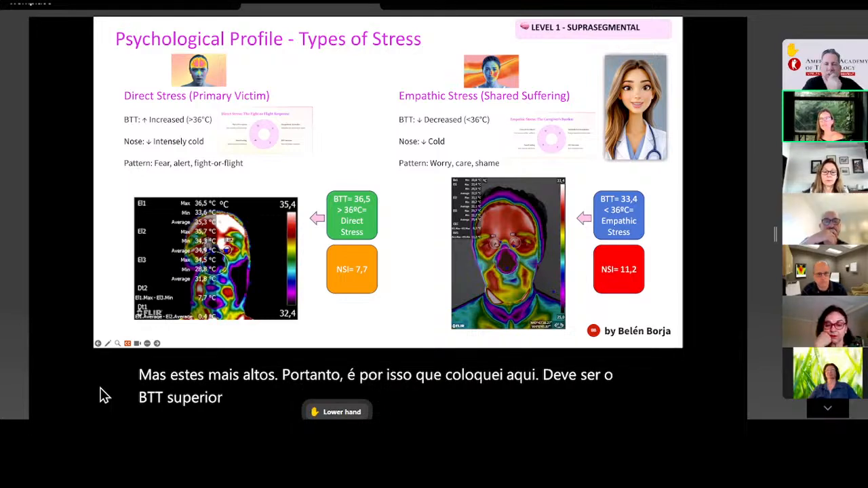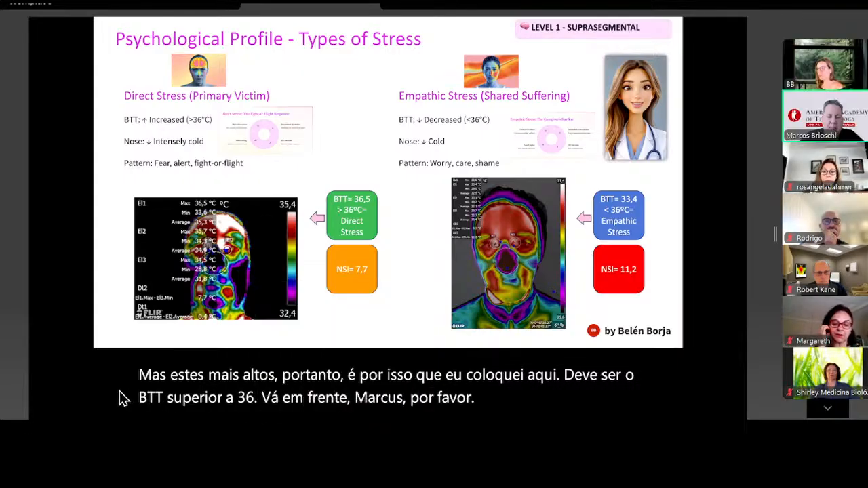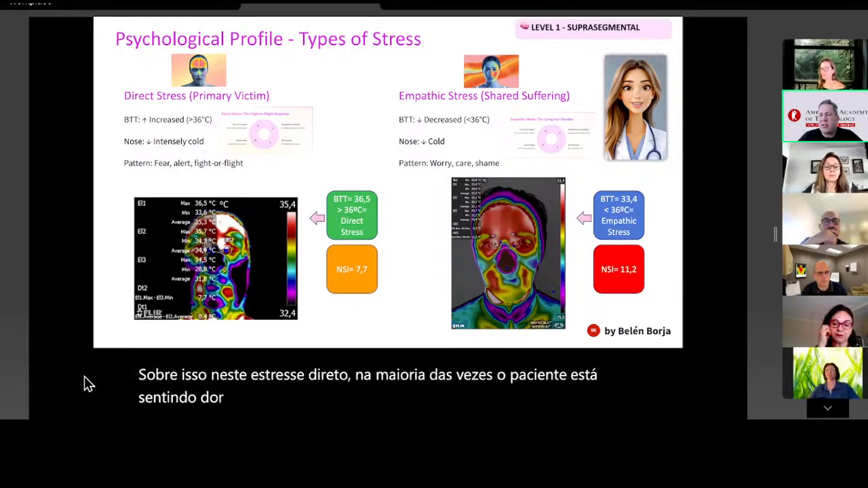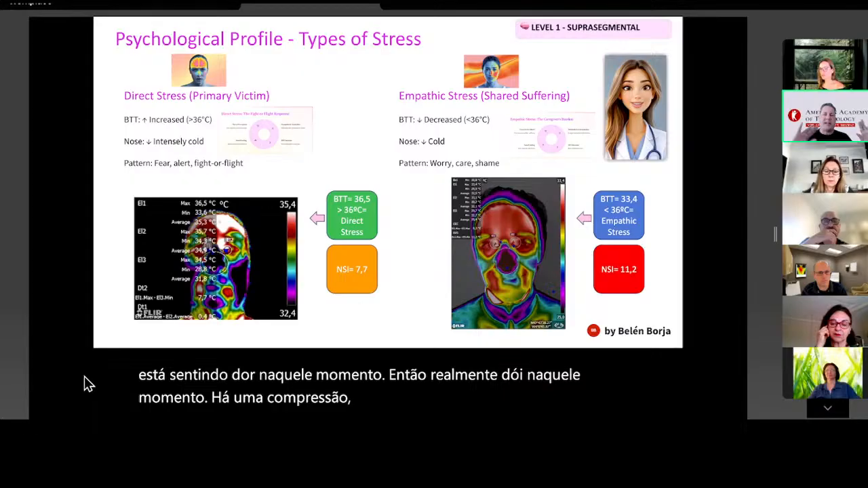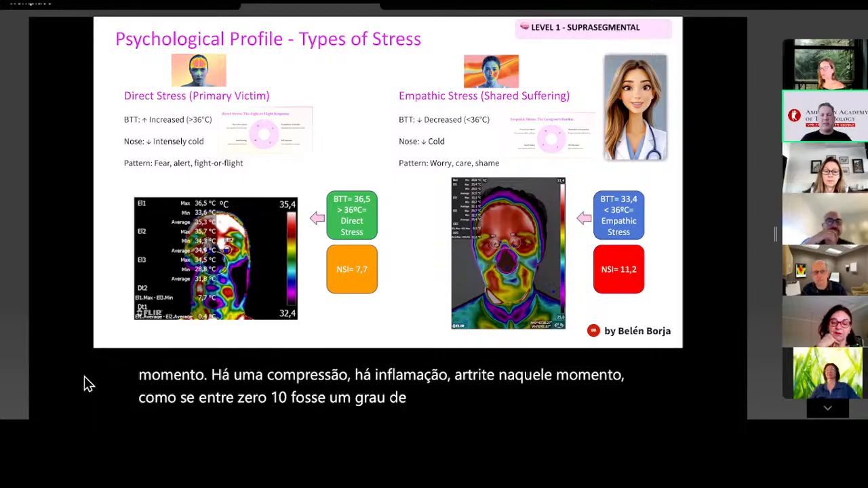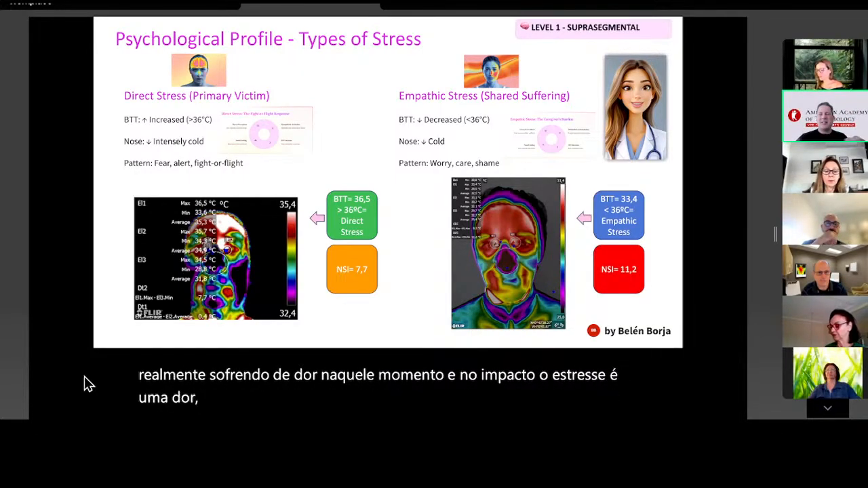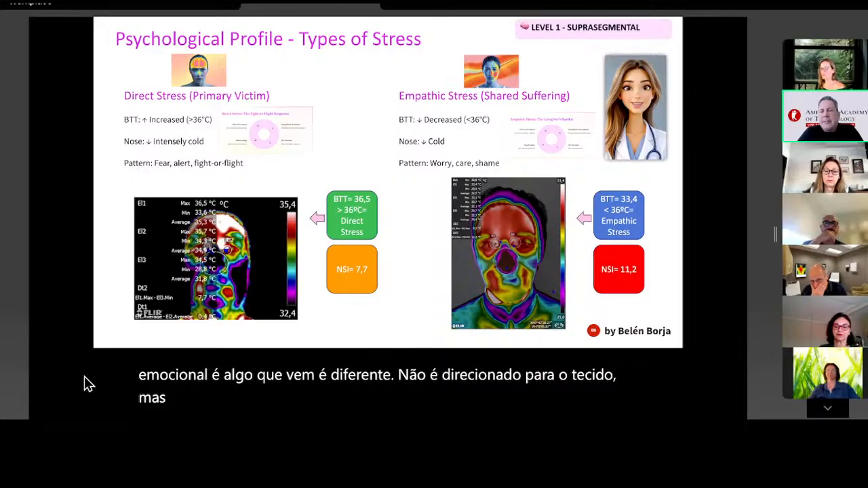Go ahead, Marcos, please. This direct stress, most of the time the patient is feeling pain at that moment. So it really hurts at that moment. There's a compression, there's inflammation, arthritis, like between 0 to 10, an 8, 9, 10 grade of pain. So he's really suffering of pain at that moment. And empathic stress is a pain, but emotional pain. It's something that comes, is different. It's not directed to the tissue, but more to the social, emotional aspect.